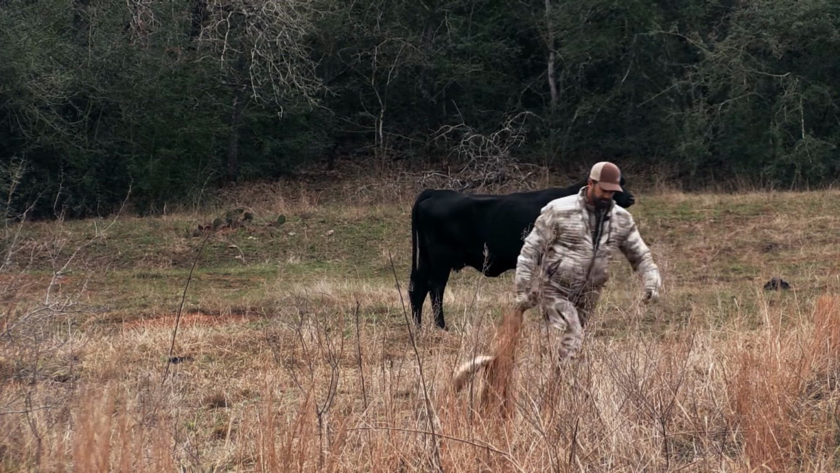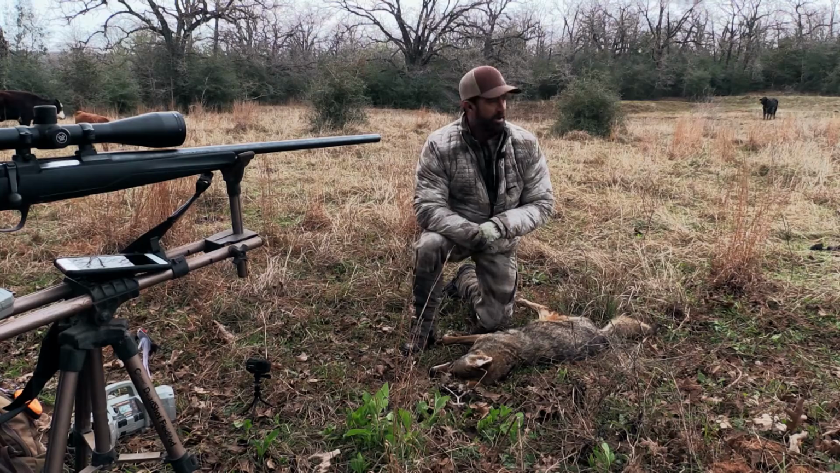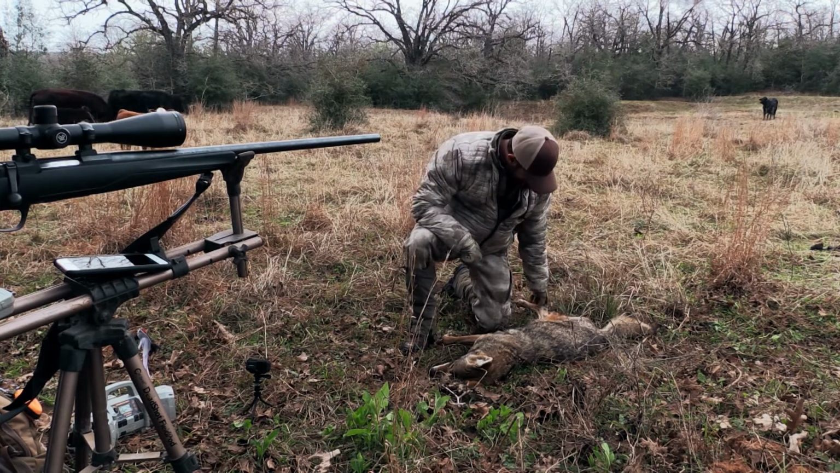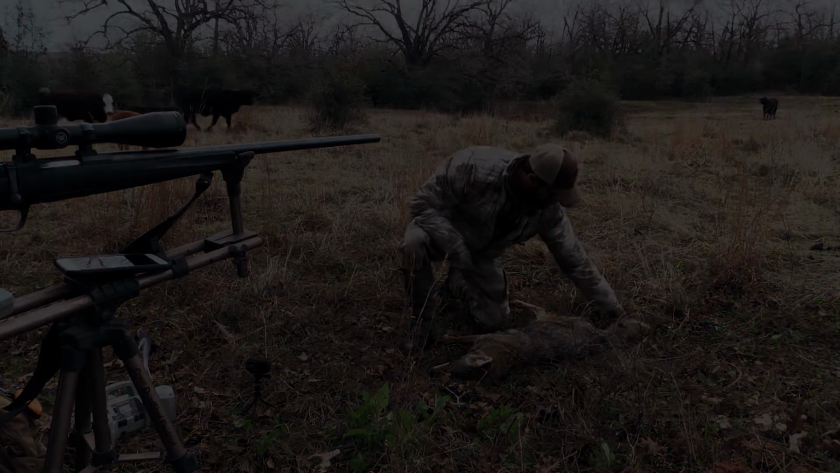Every night we've heard a bunch of them howling, so we know there's a bunch of them around. There were just 3. I wish we could have killed a couple more. But one at a time.